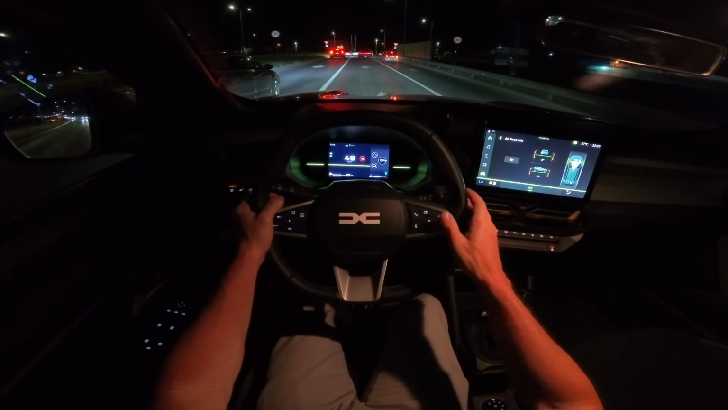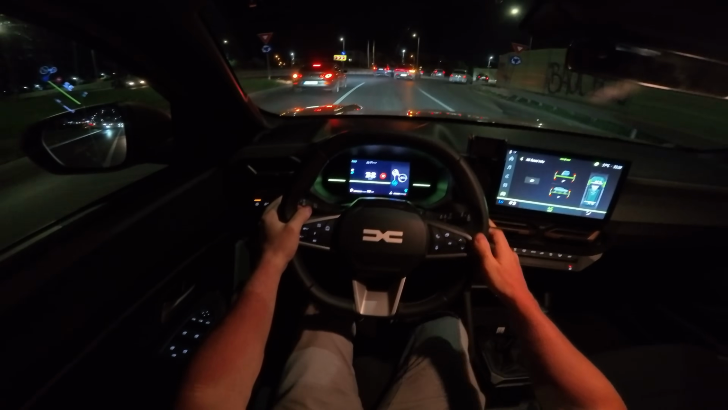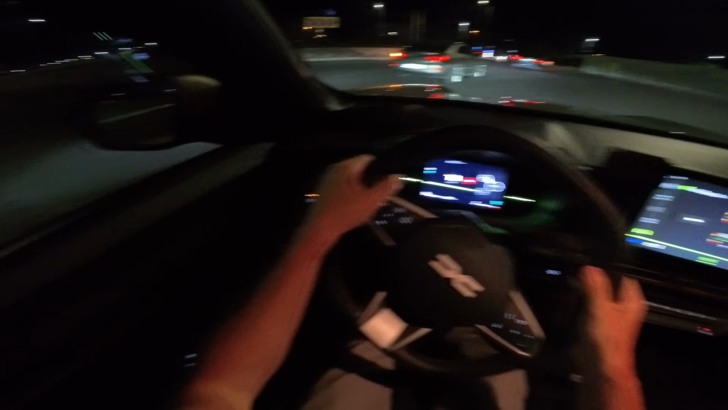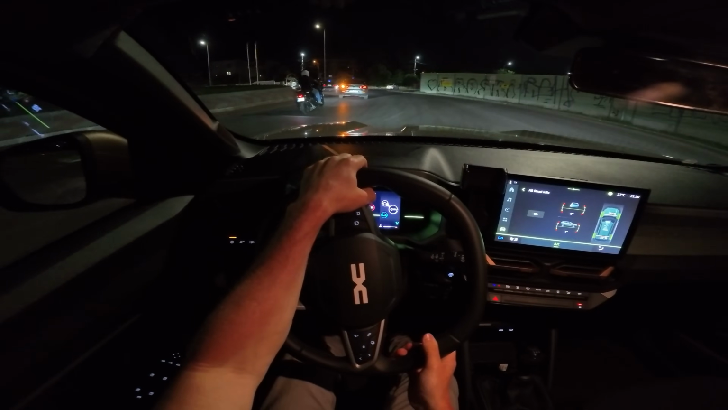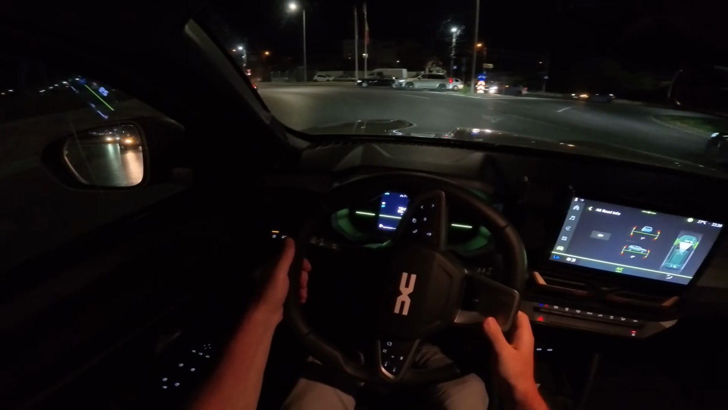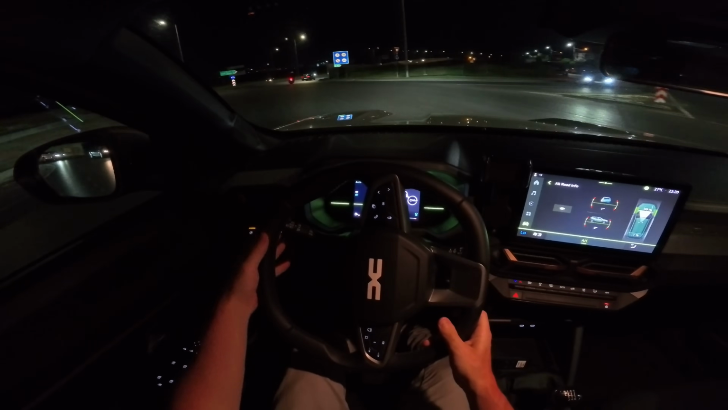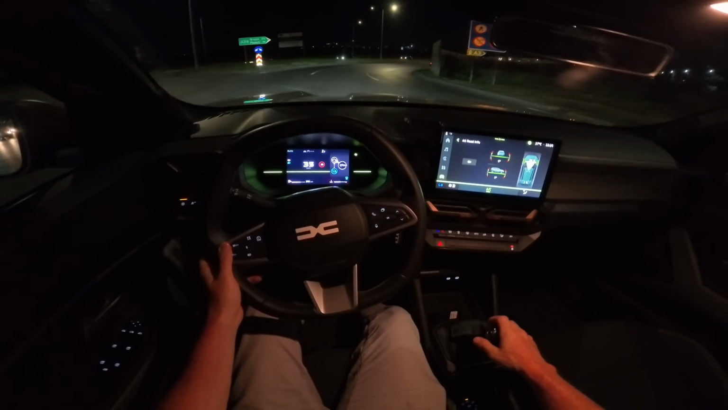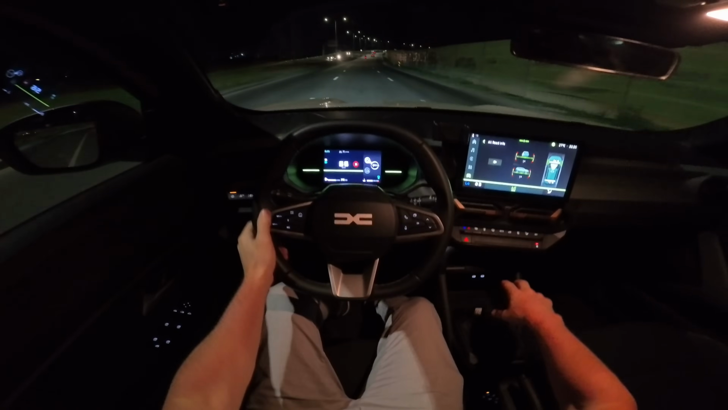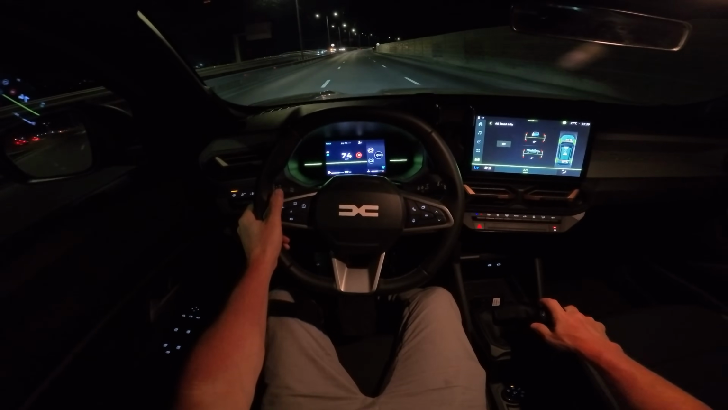Also, when you press the brake right now, the car will recuperate the energy back into the 48 volt battery, and then use that energy when you accelerate, when you go from scratch, and so on. You can see it right now. When we accelerate, woohoo! It goes pretty quick, much quicker than before.